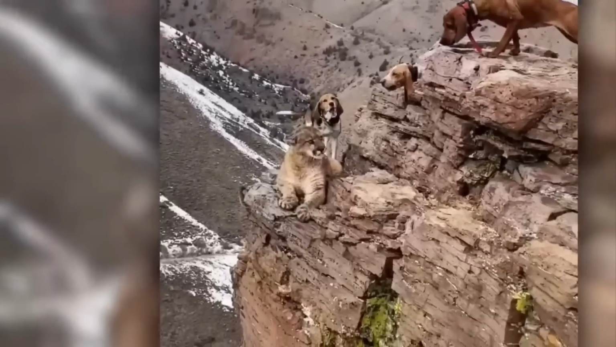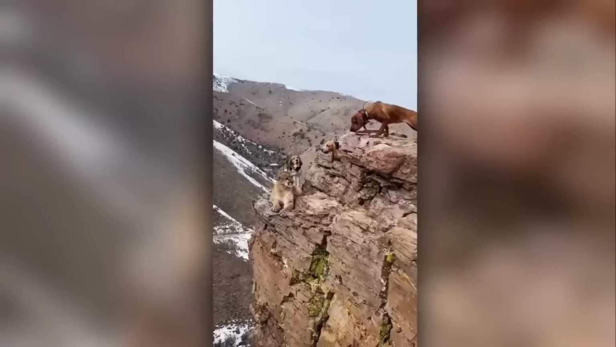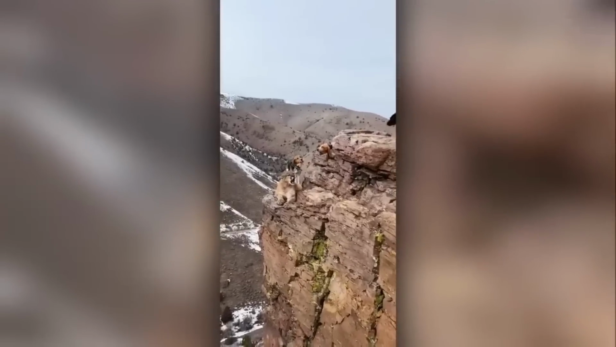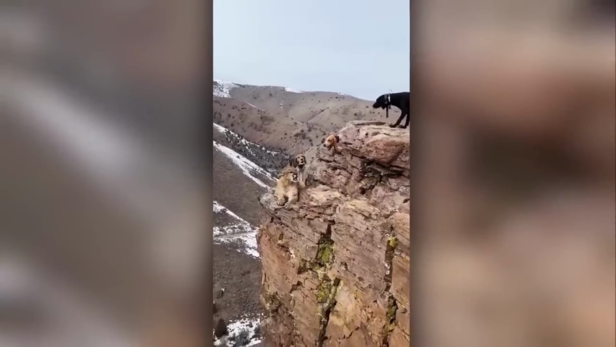This clip shows a mountain lion covered in snow, stuck atop a rock ledge. There are 3 dogs, all with trackers on their necks, baying the mountain lion up the side of the rock. Although it's hard to tell, the mountain lion is pretty massive. It's puffed up to look larger, but it is still thick and well muscled.